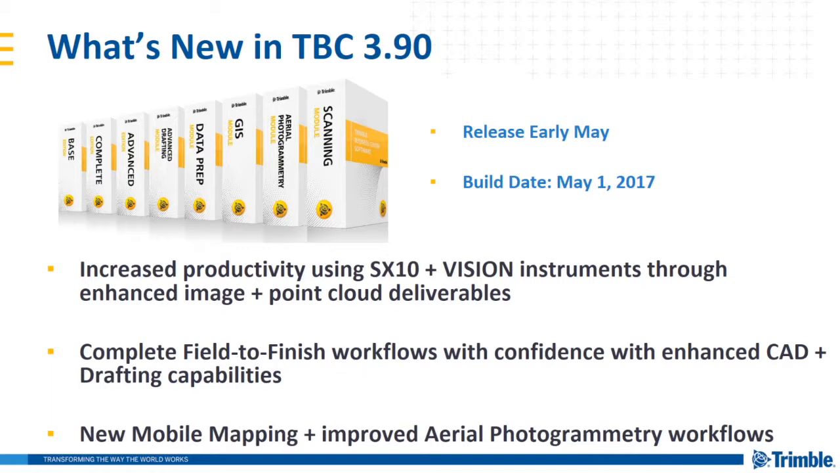Our second point was to focus on complete field-to-finish workflows with confidence, there's that message again, by enhancing CAD and drafting capabilities. And our third focal point for TBC 390 is new mobile mapping and improved aerial photogrammetry workflows. I'll go through all 3 of these major points right now.